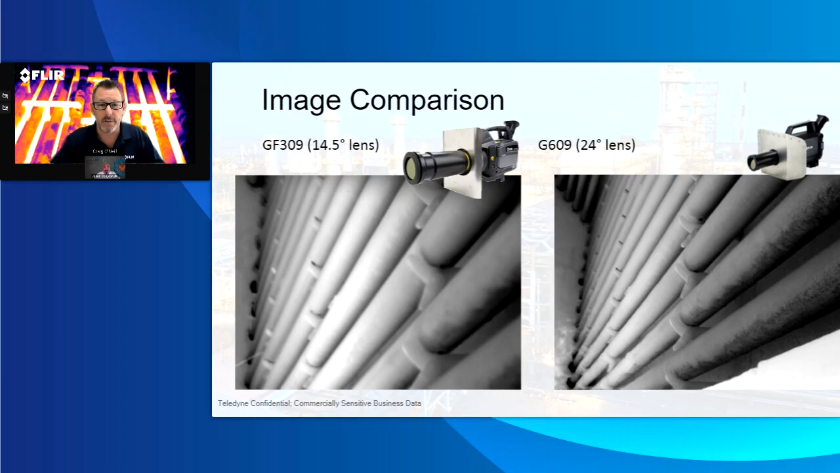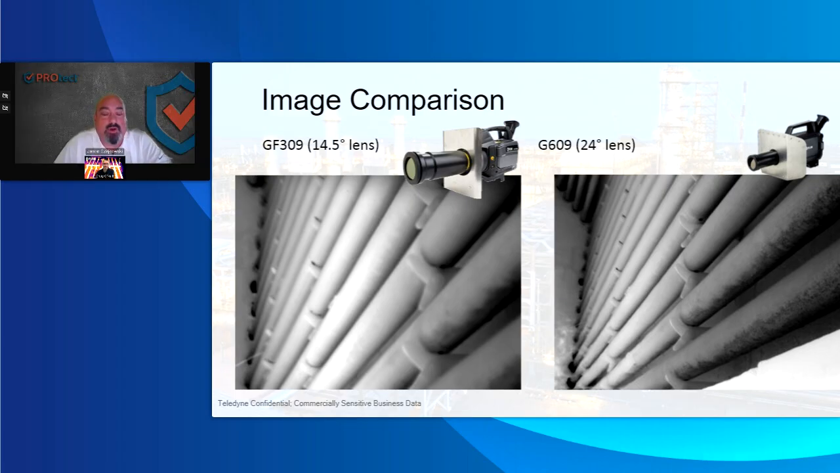In this comparison, I don't know if you have anything to add on what's happening here other than the detail and clarity. So on the bottom, the left-hand image was the 309 camera. It got very grainy or pixelated in the back portion of it.